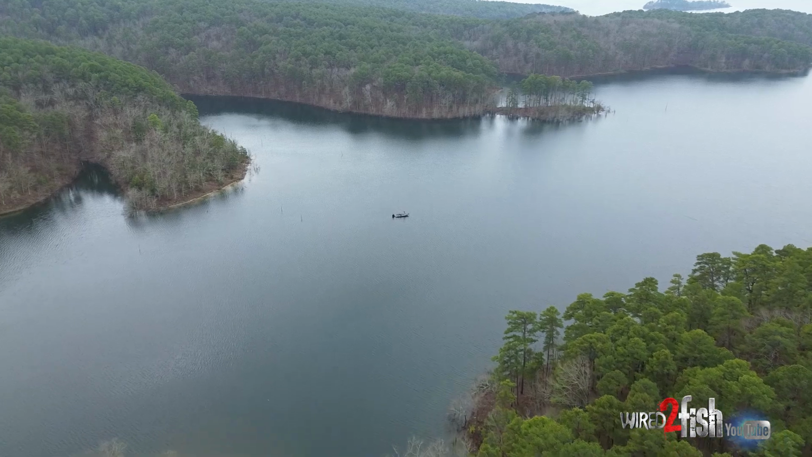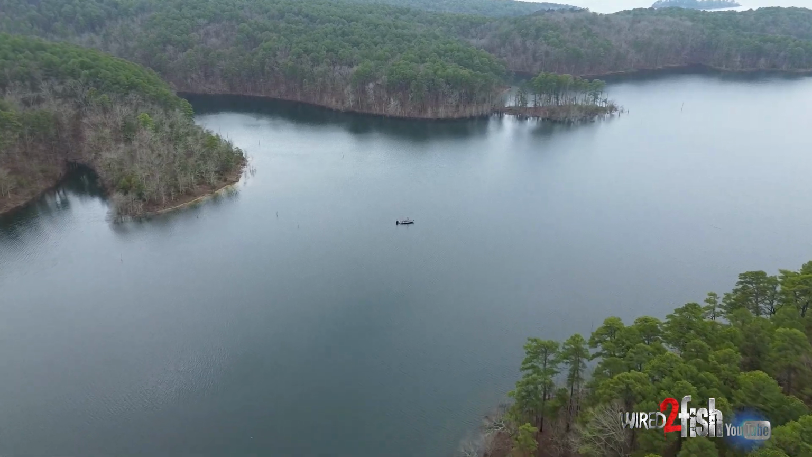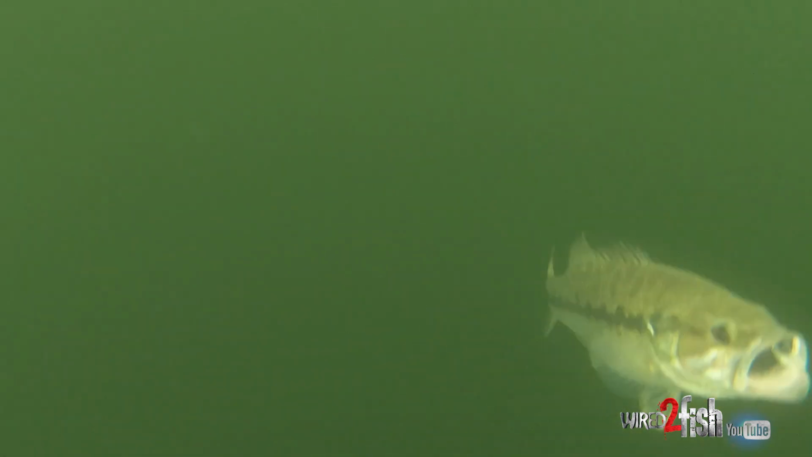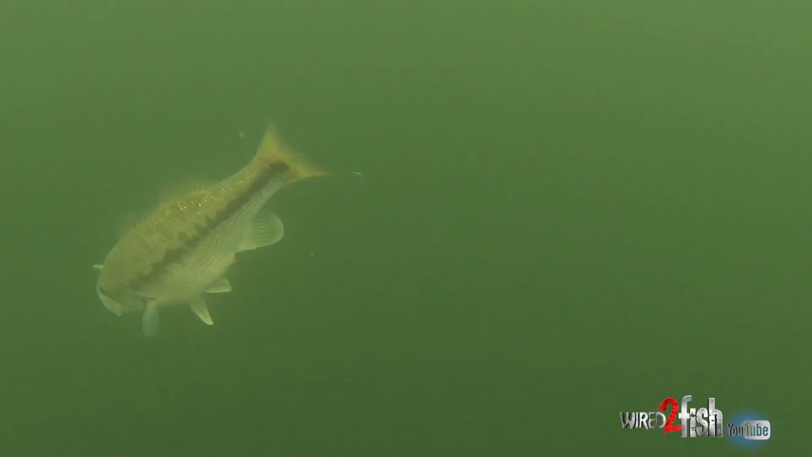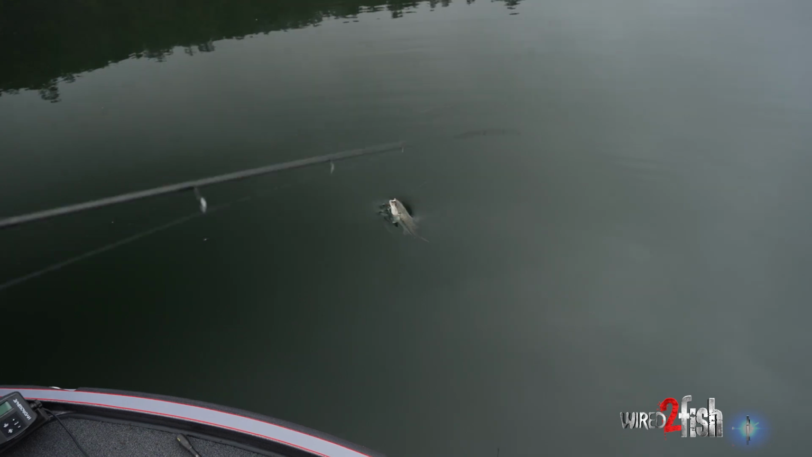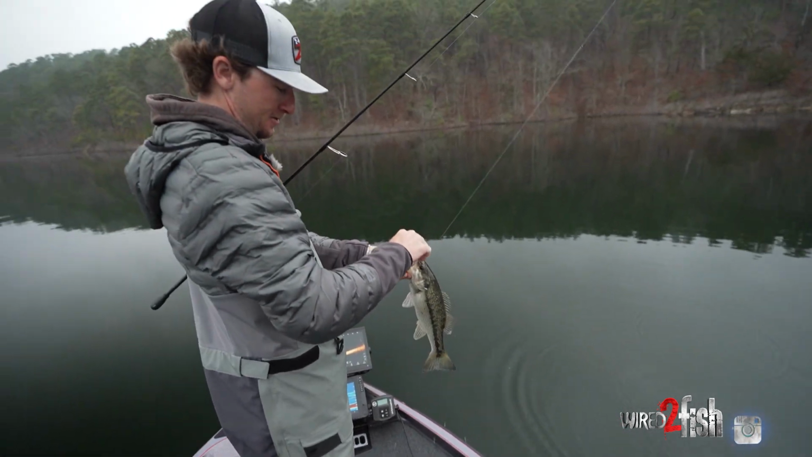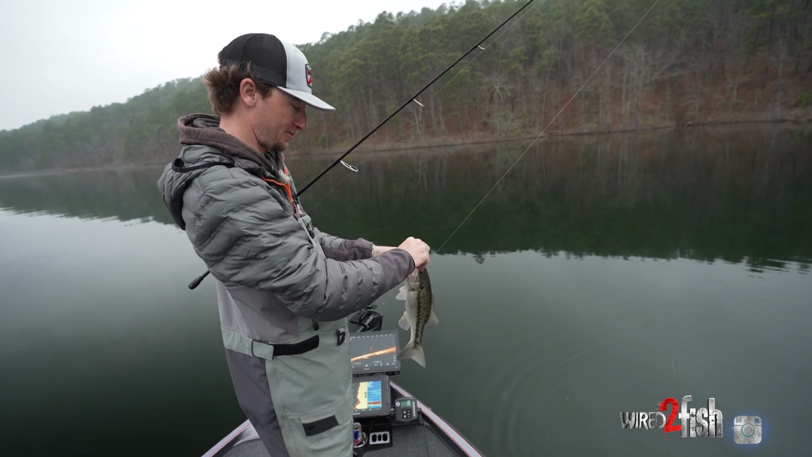Hey, there's a lot of fish down there around us. They all see it, here they come. That was pretty textbook right there. Another good spotted bass, or little spotted guy. Hooked right in the roof of the mouth. Big bunch of them got up underneath us.